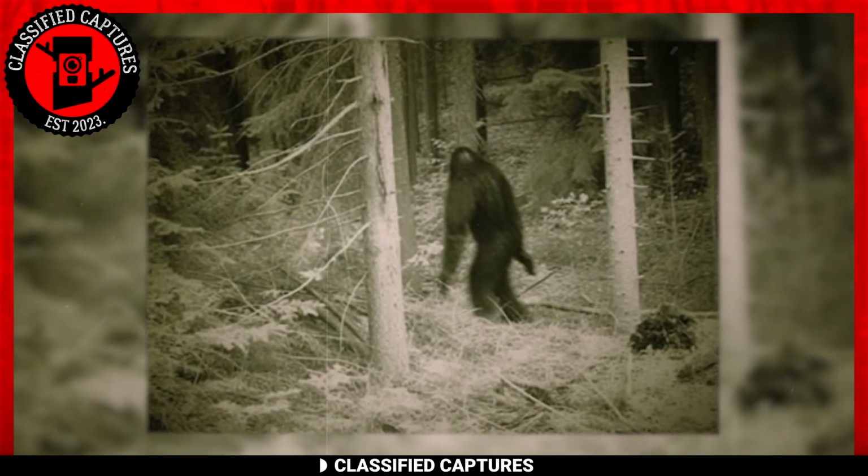For our next capture, we have good old Bigfoot, the paranormal celebrity. Although we would have loved complete footage of the creature, the trail cam only managed to capture its backside. It seems to have a human-like gait and comfortably moves through its surroundings without care. You don't have to be a genius to know that it's probably this confident because it's close to its home.